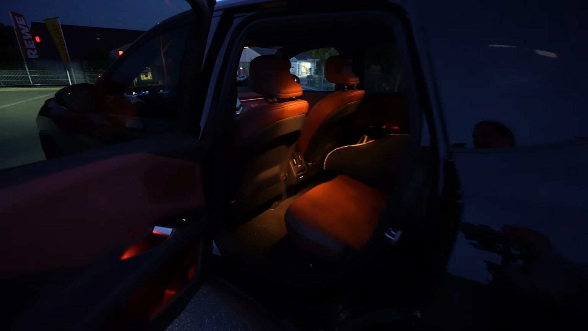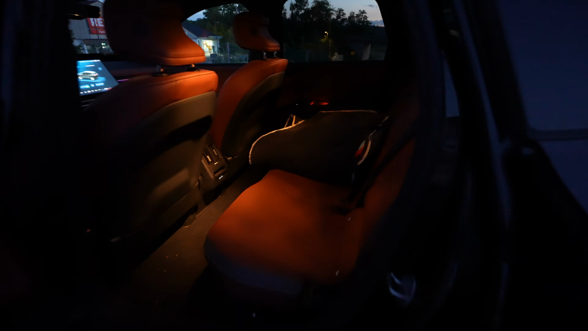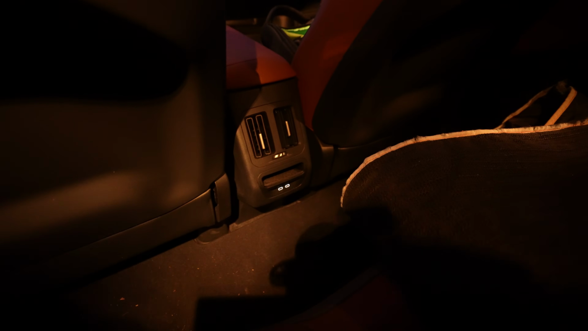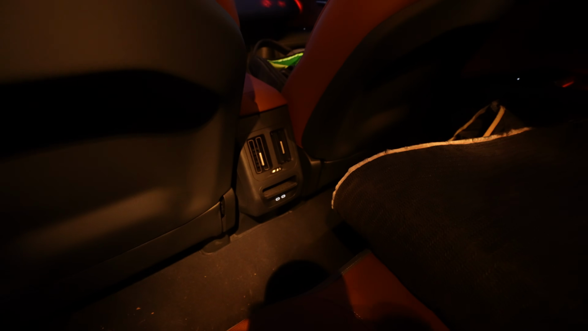On the rear seats I see the ambient light that I have put into blue and red here in the door. Then I have those lamps, and they're not very bright, I have to say. With this red interior, it looks more red on the camera, but still, does this not go brighter? Is this everything we have? It's not very bright. And other than in the door, there's no other ambient light or any other light. I mean, of course the USB-C ports are illuminated, but other than that there's nothing.